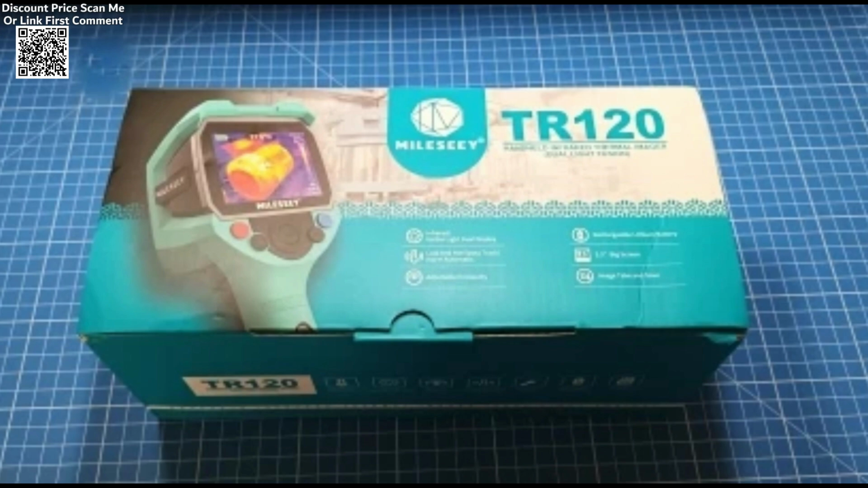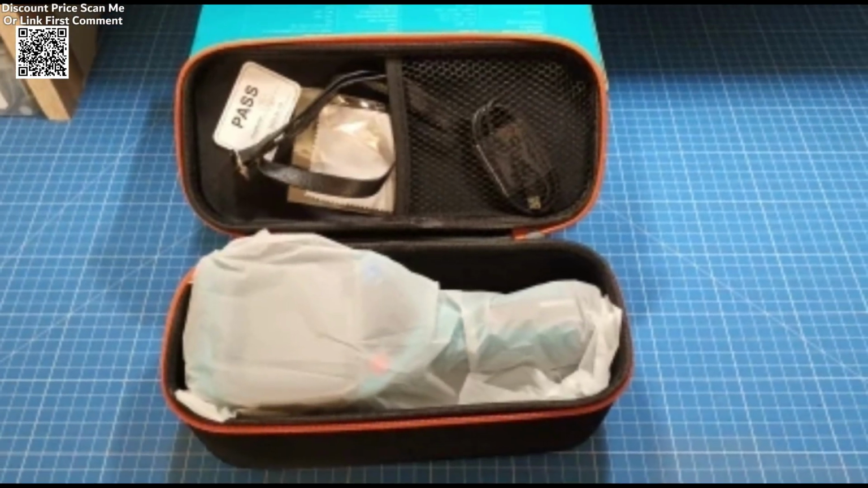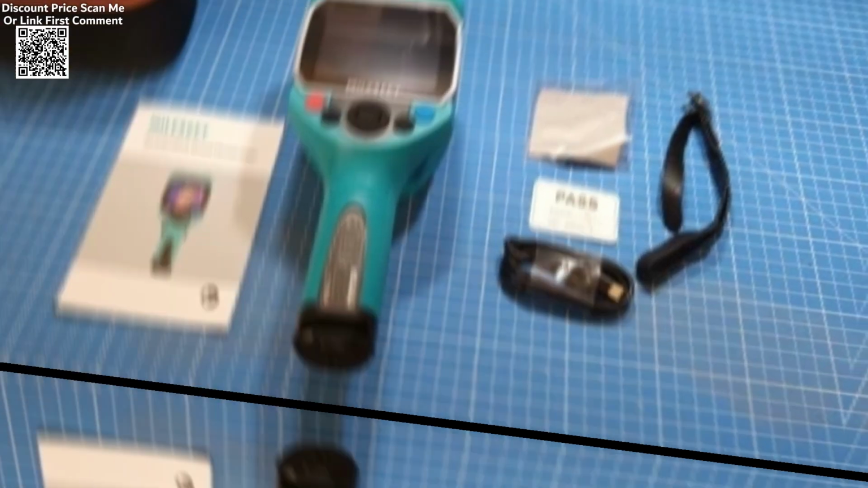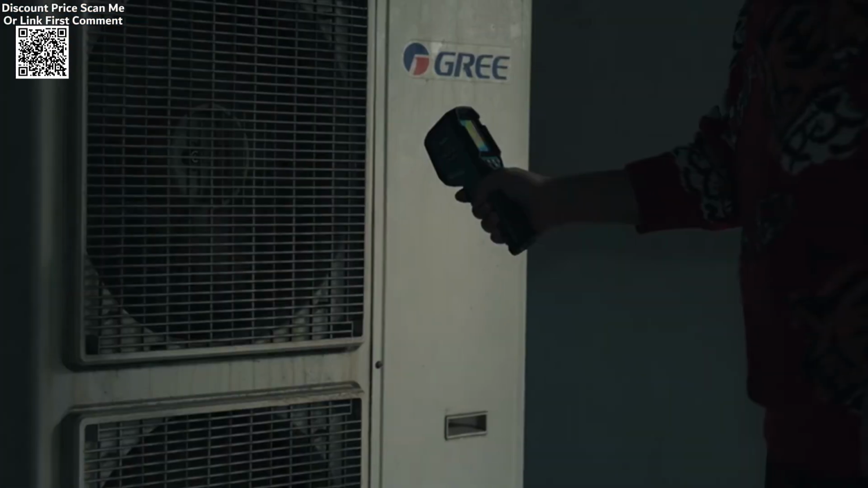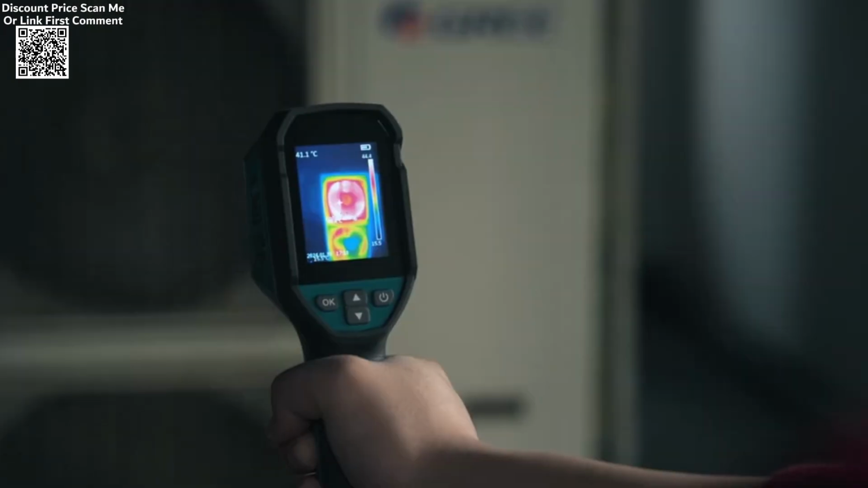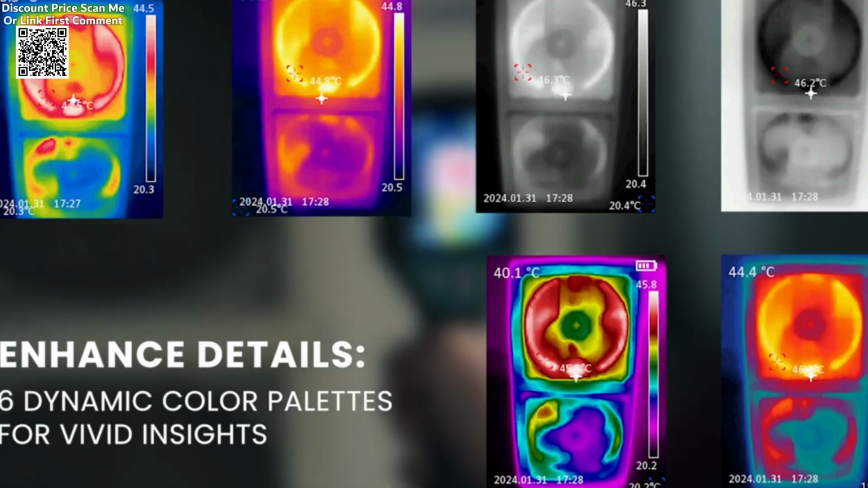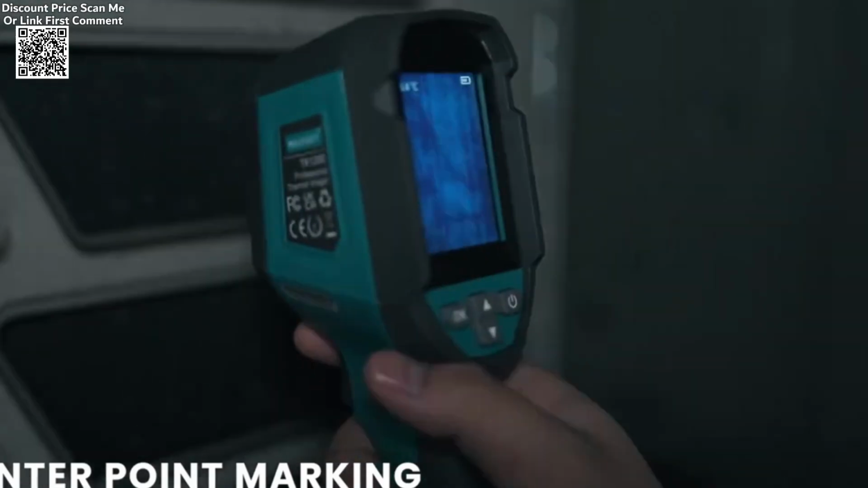The TR120 offers a high-definition infrared thermal imaging sensor, capturing sharp and detailed thermal images. It allows users to identify temperature variances with precision, making it easier to locate leaks, faulty circuits, and overheated components. The thermal resolution enhances diagnostic accuracy, giving users a clear and reliable picture of the area under inspection.